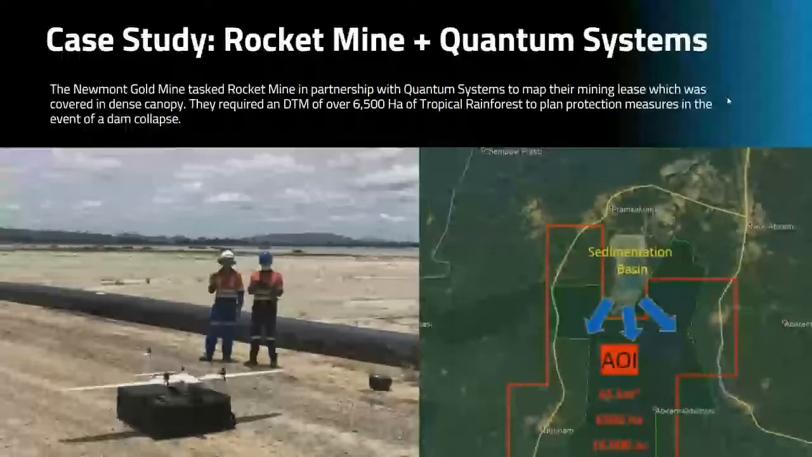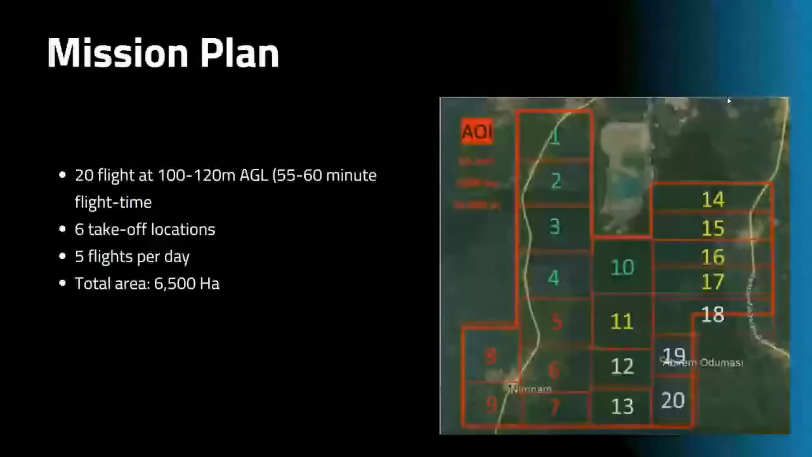There were multiple villages in the area below the dam, so they had to map how the water would flow if the dam did collapse, and whether these villages are in the area that would be wiped out. So they did a quick mission plan: 20 flights at 100 to 120 meters AGL, 55 to 60 minutes of flight time. Obviously, in those warmer, tropical conditions, they get extended flight times as well to really maximize that. They had 6 takeoff locations with 5 flights per day, and again, covered 6,500 hectares.